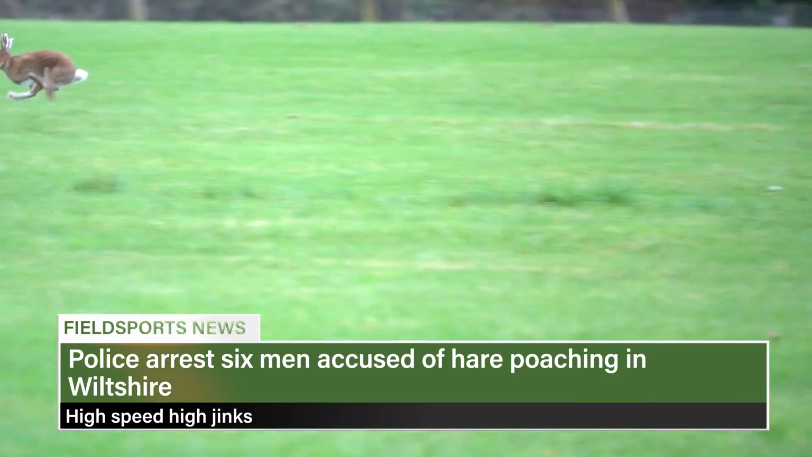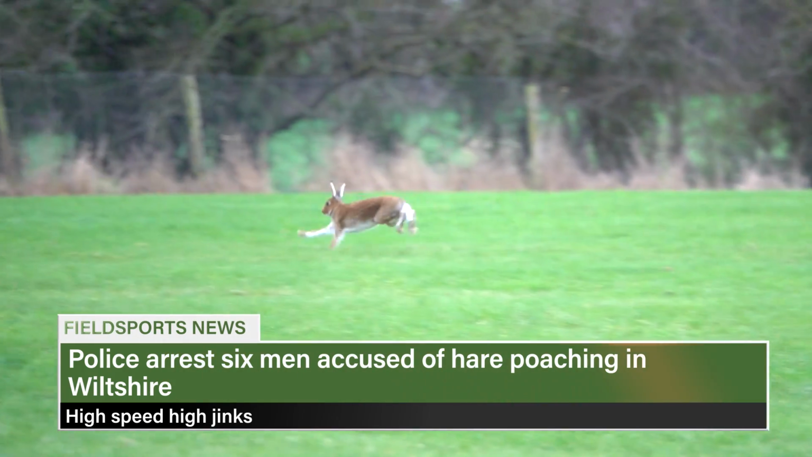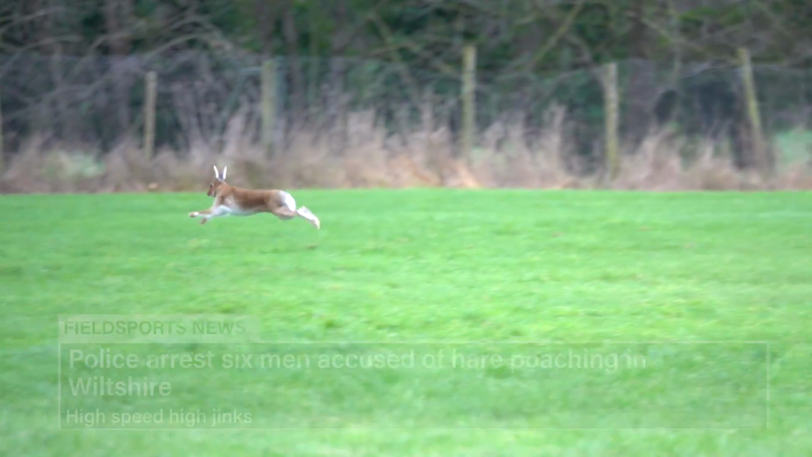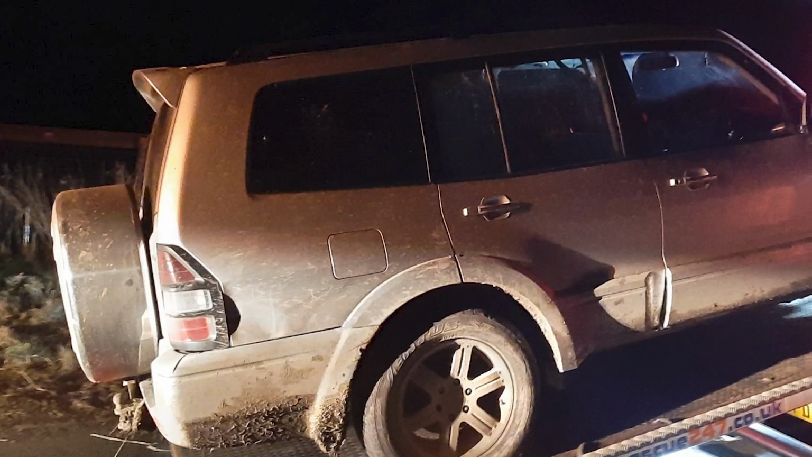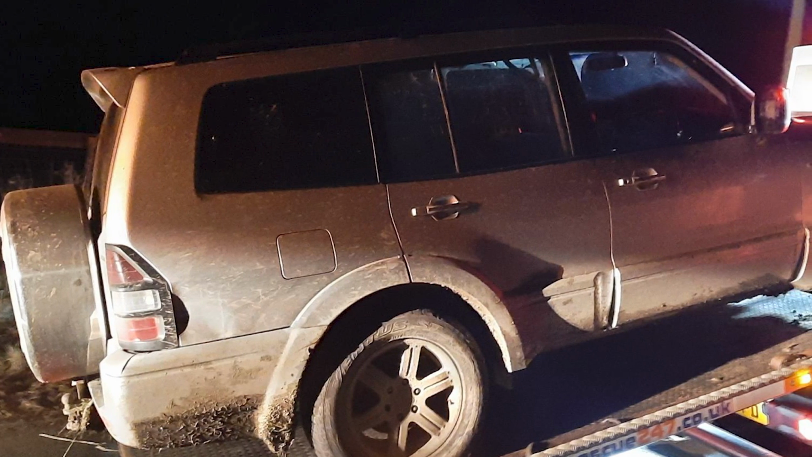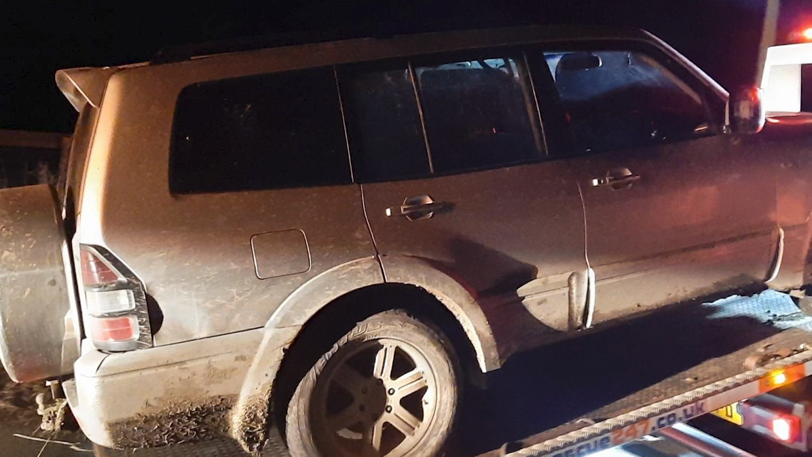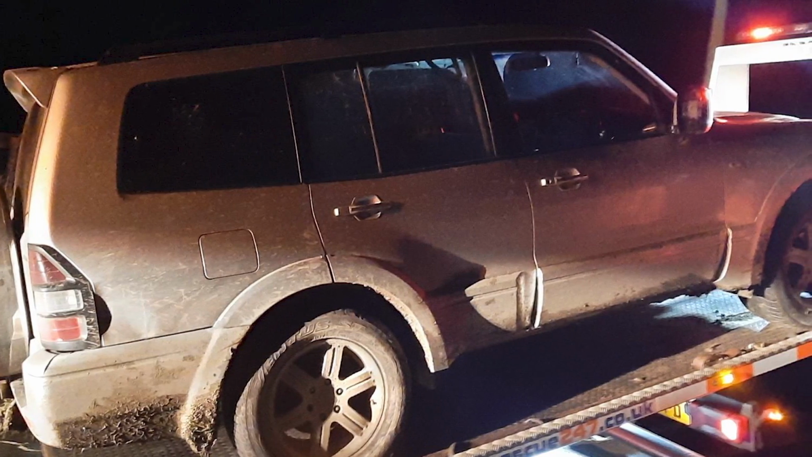A high-speed police chase led to the arrest of 6 people suspected of poaching in Wiltshire. The suspects used lamps to try to dazzle officers who were chasing them at speeds of up to 90 miles an hour. Officers blocked the road and stopped 2 vehicles, which allegedly tried to ram a police car before the men ran off on foot. A police helicopter found them and their dogs in a field nearby. They arrested the men on suspicion of dangerous driving, failing to stop, and poaching.